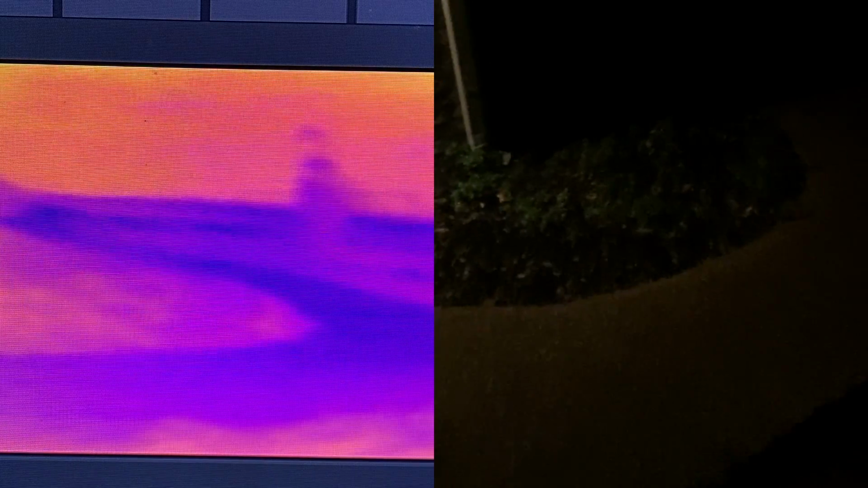But check this out. I mean, I can't see really. I mean, it's dark, but I can see exactly where I'm going. I wonder where my cats are.